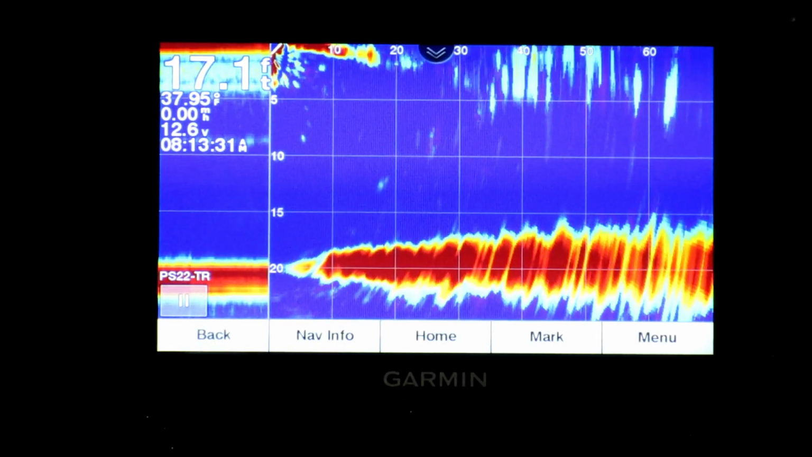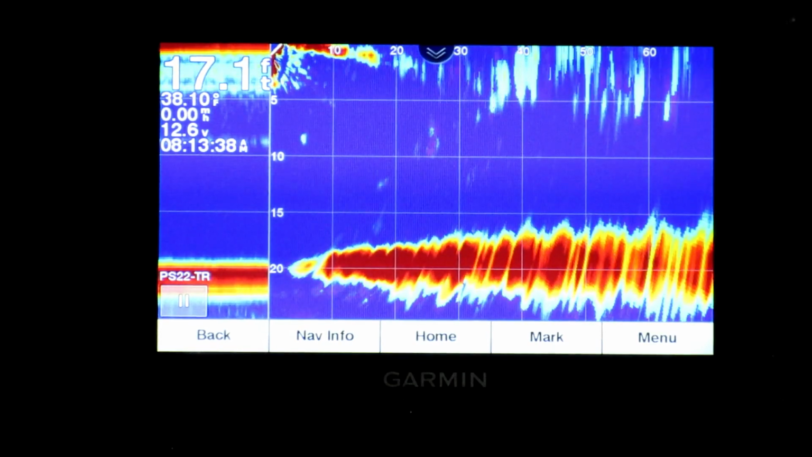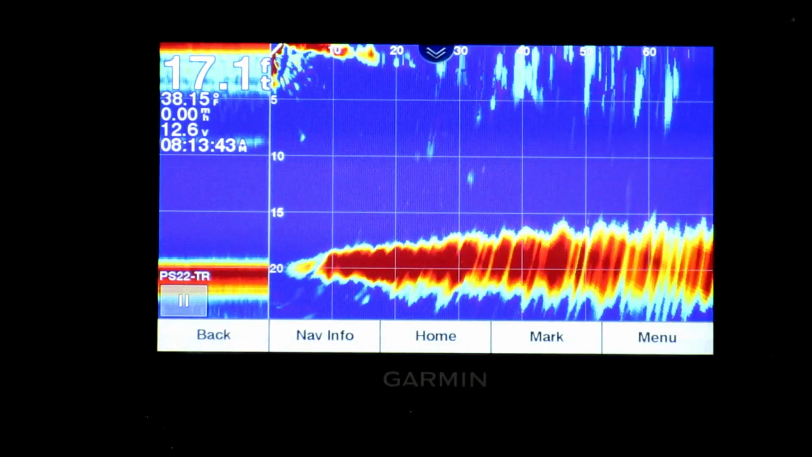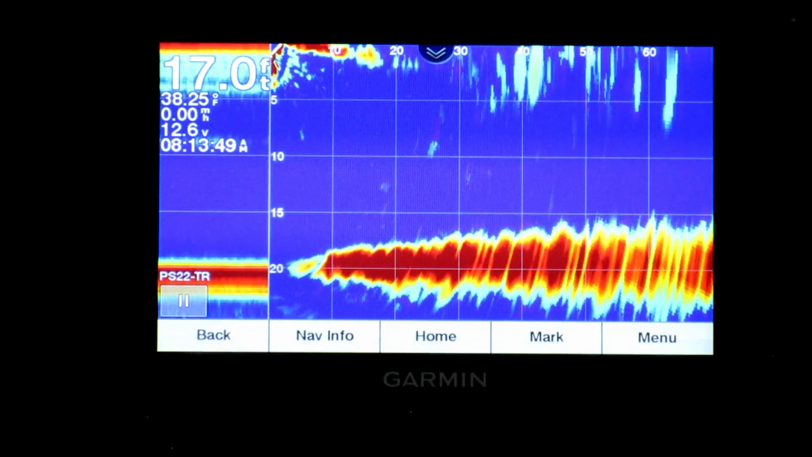Right, so this is the real magic of the Panoptix. So what you're looking at here is actually a forward view of the transducer. So with crappie fishing, a lot of guys that go out and they just start drilling holes, you know, get 50, 60, 100 holes. It's a lot of work. Well, with this Panoptix, you can eliminate some of that work.